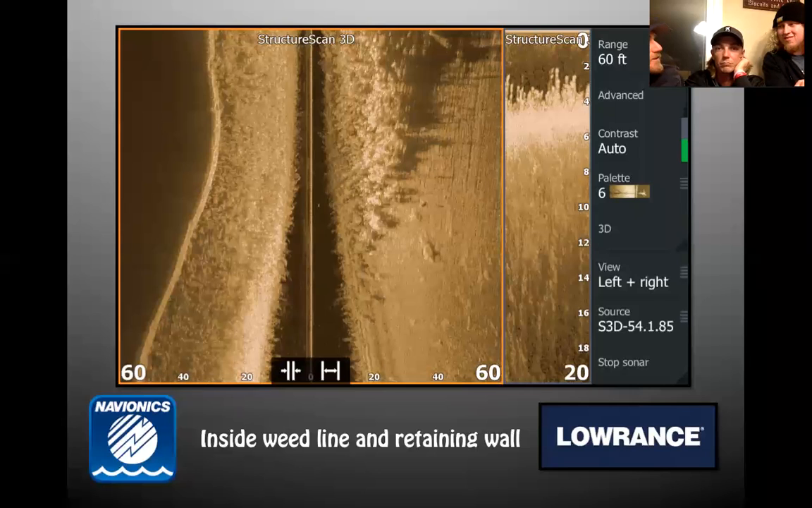Any other baits would do good? Wake bait maybe? Swim bait, swim bait's always good. It's actually an outside grass line, but whatever. It's the what? It's an outside grass line, but whatever. Is it? Well, there's grass all the way to the bank. Oh, yeah, but this is your thick grass. Yeah, I got you.